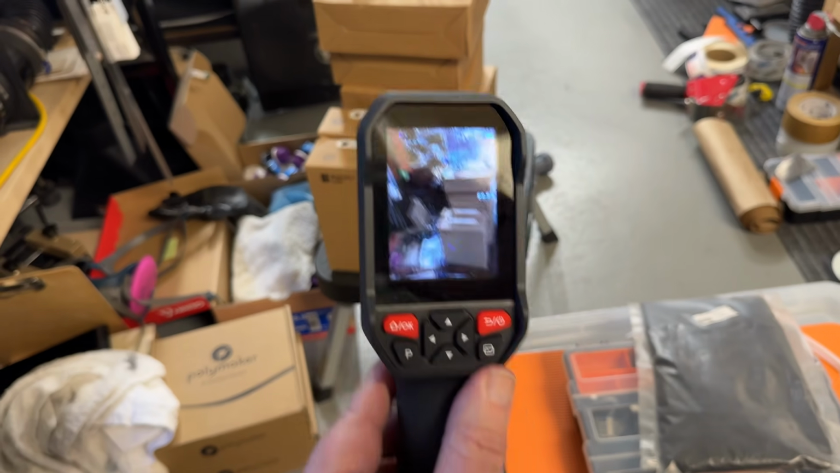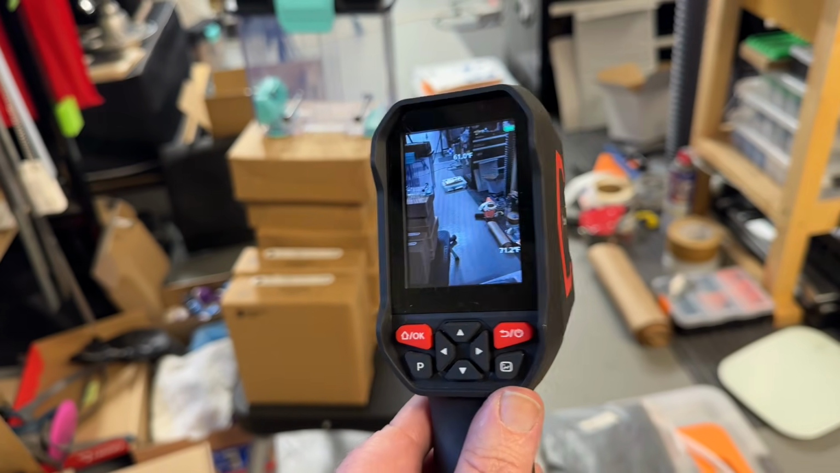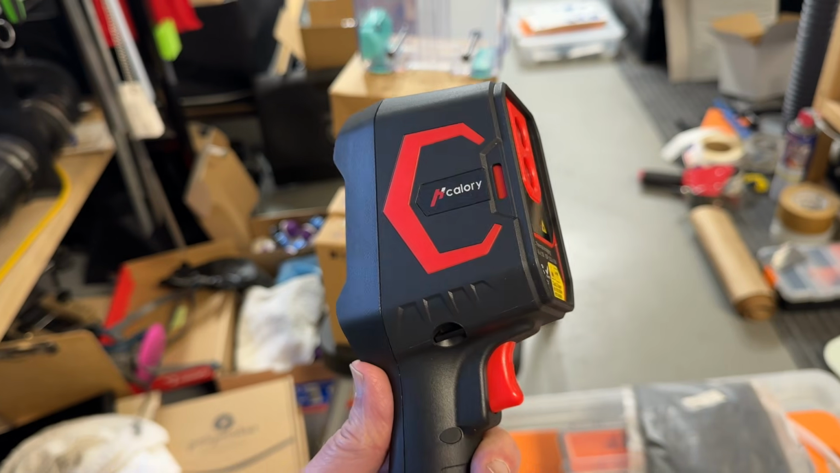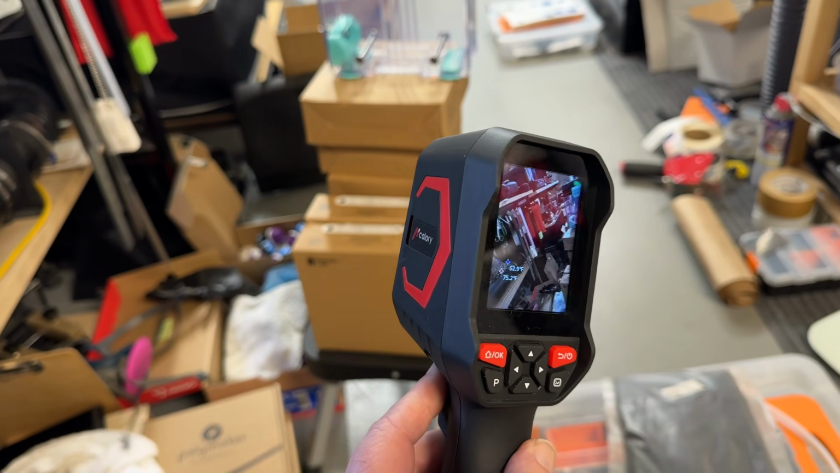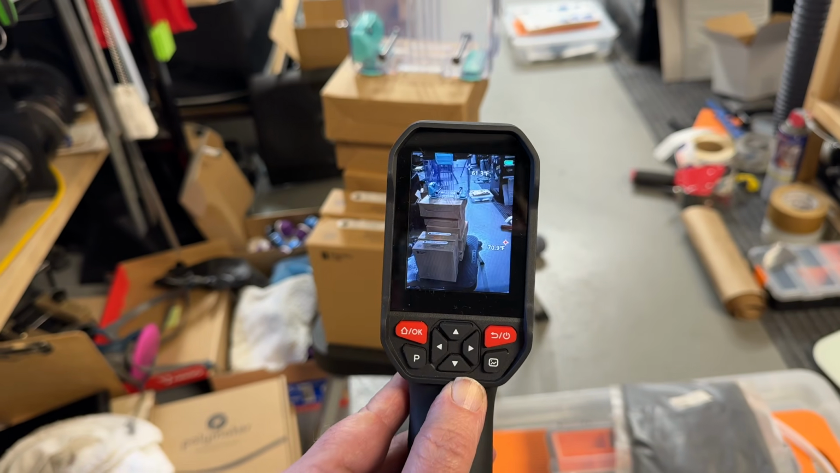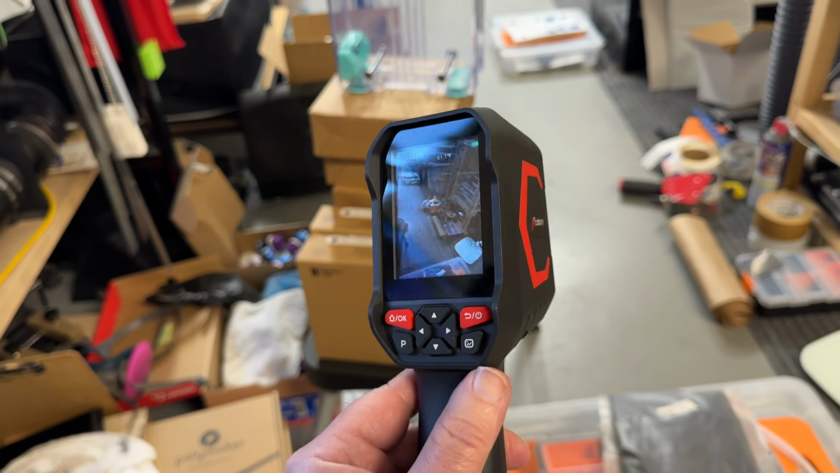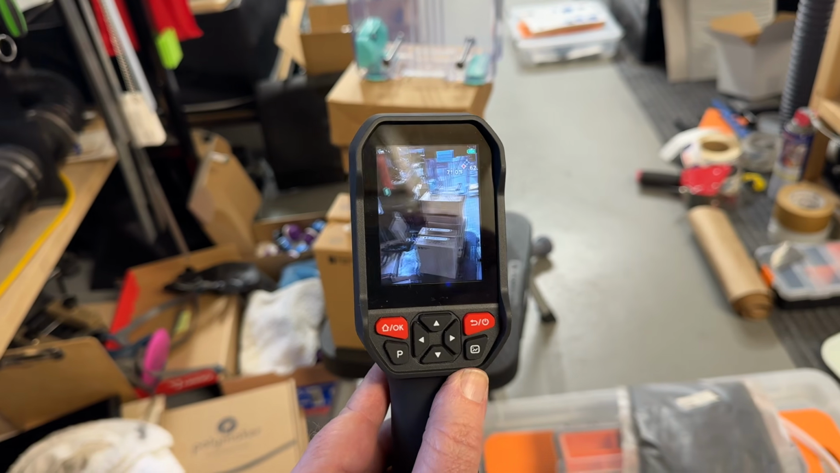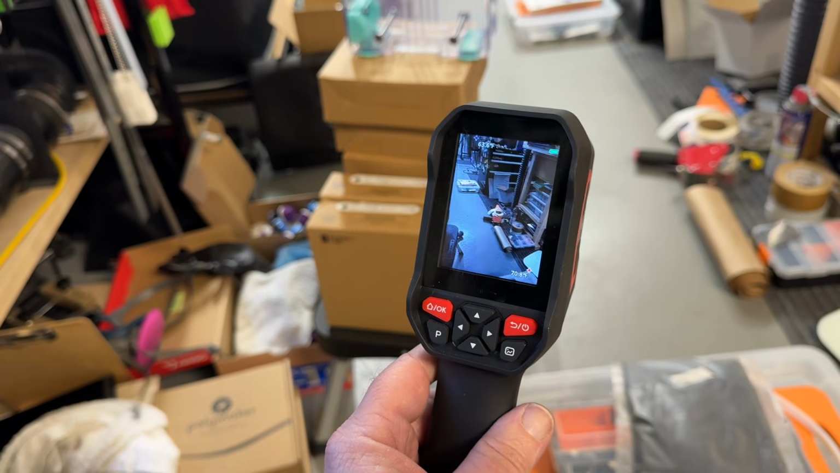And then this one in particular has a really fantastic screen. It's really good resolution, like far better than most of the other ones that are in this same category. And price-wise, these things have come down significantly. We had a thermal camera, I remember when I was on the police department, and it was like thousands of dollars. And now they're only a couple $100, so they've really come down a lot. But they can really do some interesting things. So I'm going to show you some of the features I love about this one.